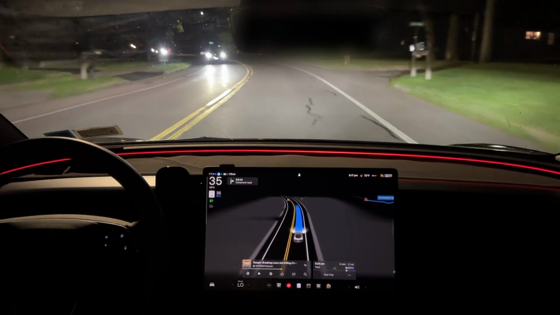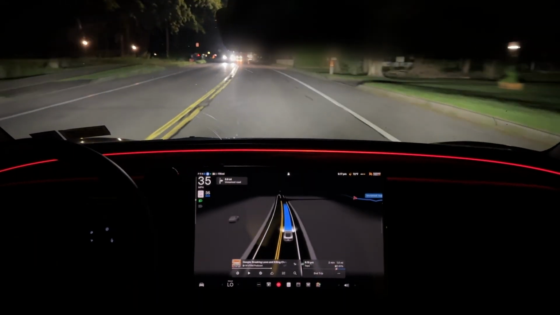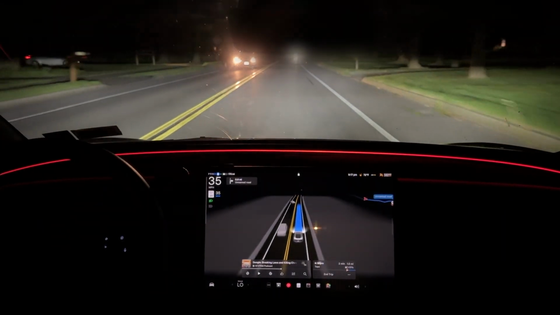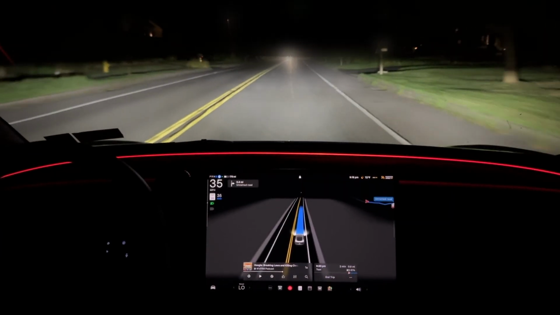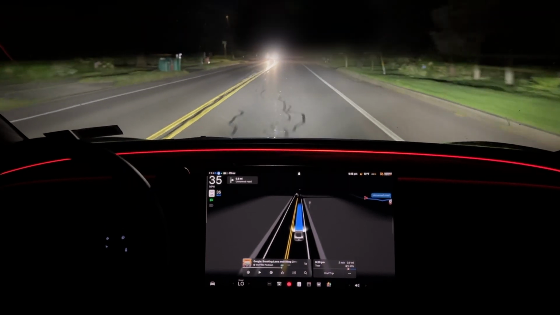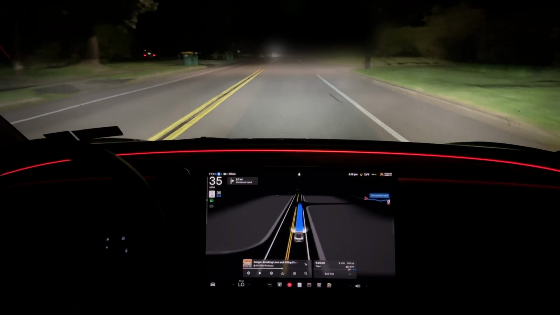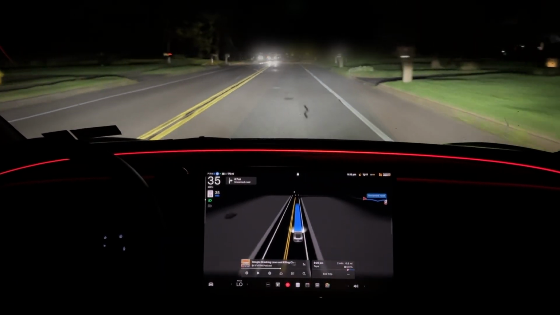Like this ambient lighting is a new feature. I'm going to make a separate video on the latest updates, but it's great. You're getting updates for the car all the time. Now, I wouldn't recommend buying a product solely based on software updates. Or let me put it this way, I wouldn't recommend picking up a product based on, oh, in the future you're going to get so-and-so updates. You should pick up a product for what it is today. And if it gets better over time, that's better for you.